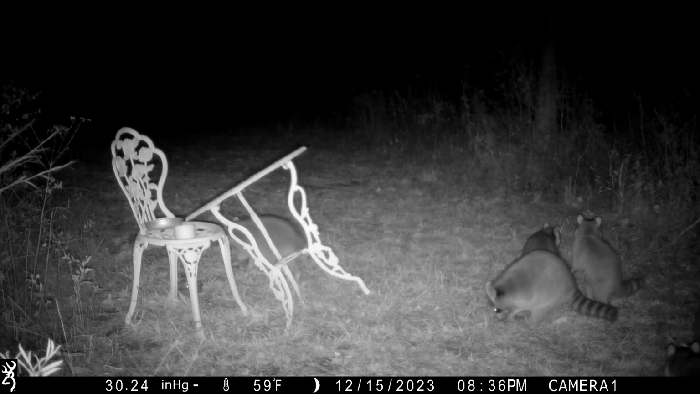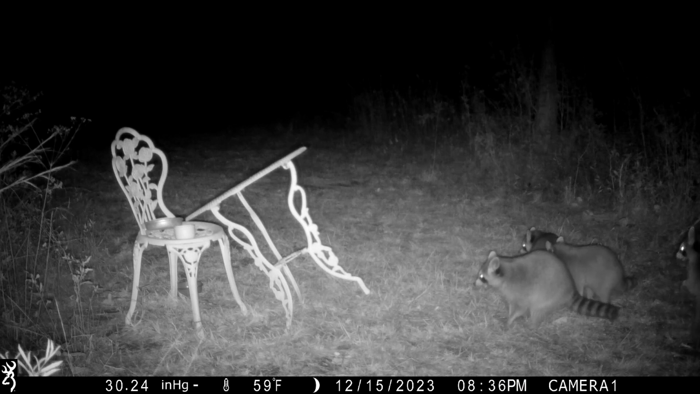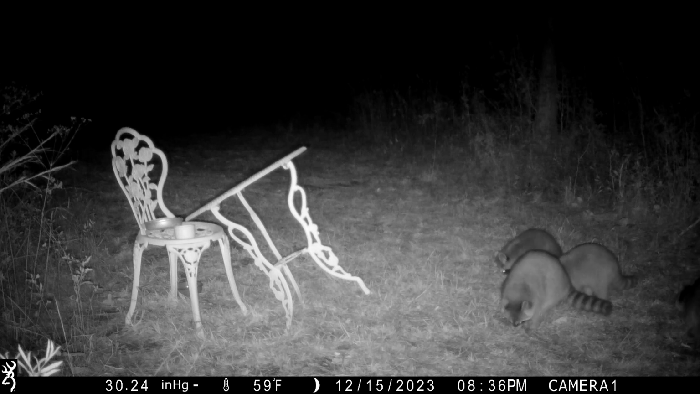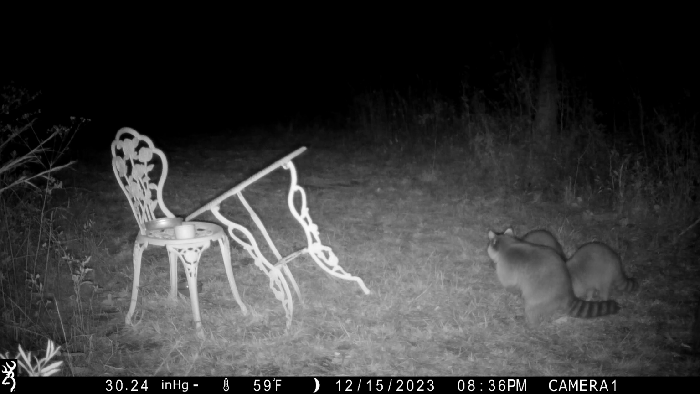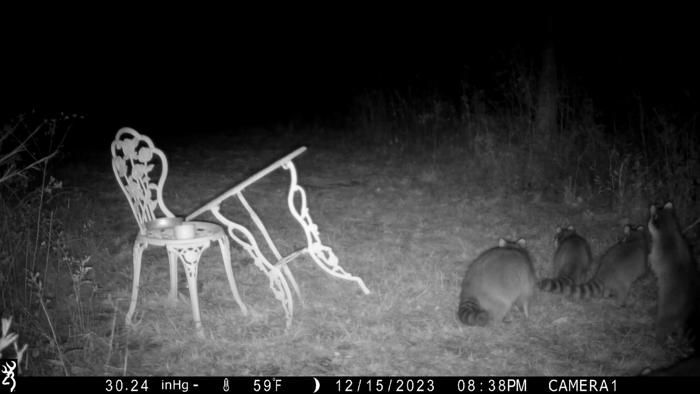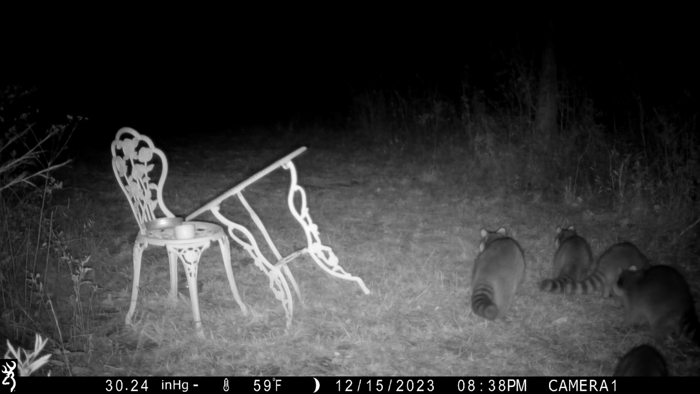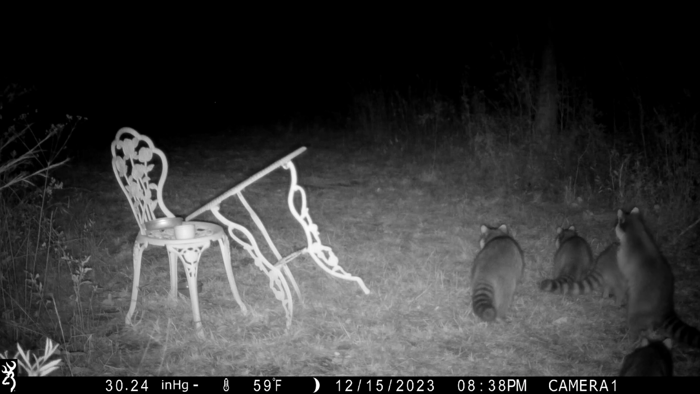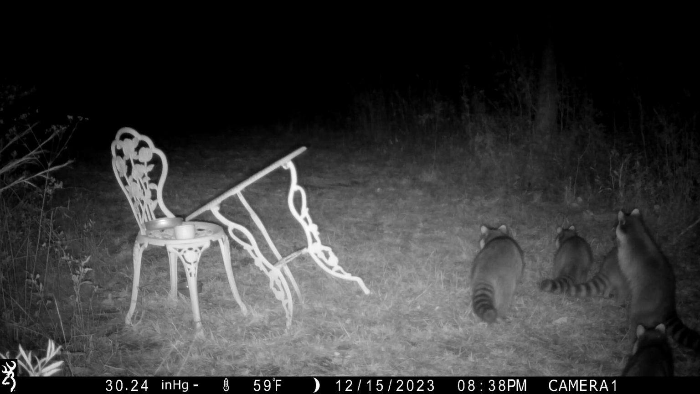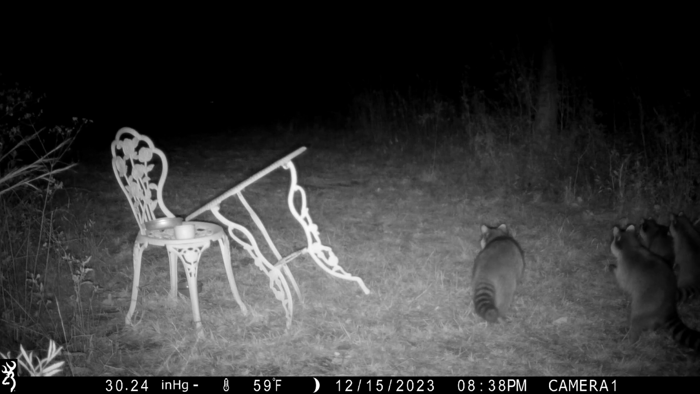I hear something back there. Keep watching for eyes back there. Oh, I want a trail cam back there. I'm gonna have to put one of mine back there again. Maybe the older one or something.